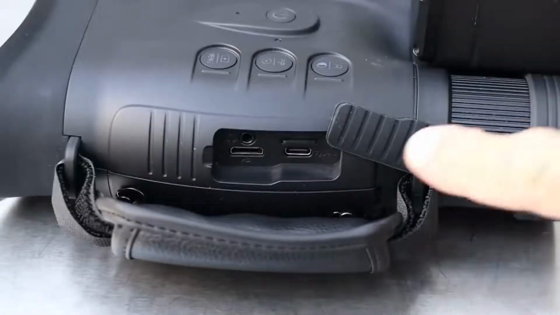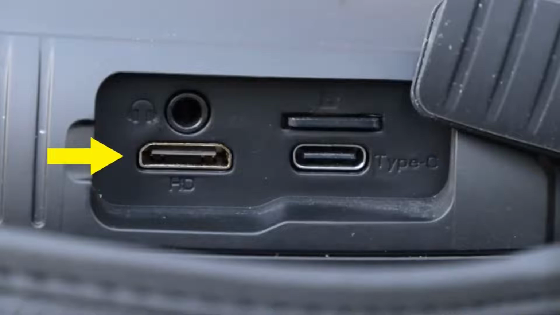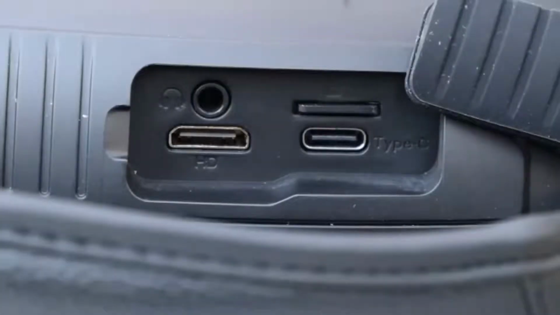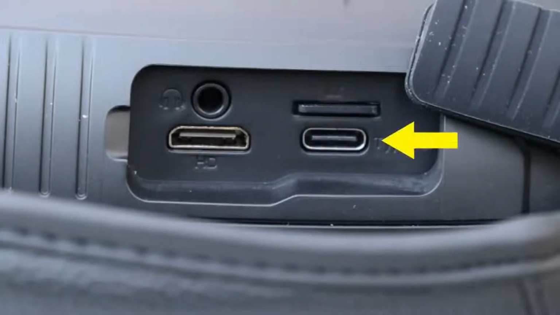To the side of the device you have this nice compartment with different ports in it. It's protected by this rubber cap. You got a 3.5mm jack for headphones if you want to listen to the sound of your video recordings out in the field. You have an HDMI port below. To the right there is a micro SD card slot which supports SD cards with a capacity of up to 256 gigs, and there is a Type-C USB port.